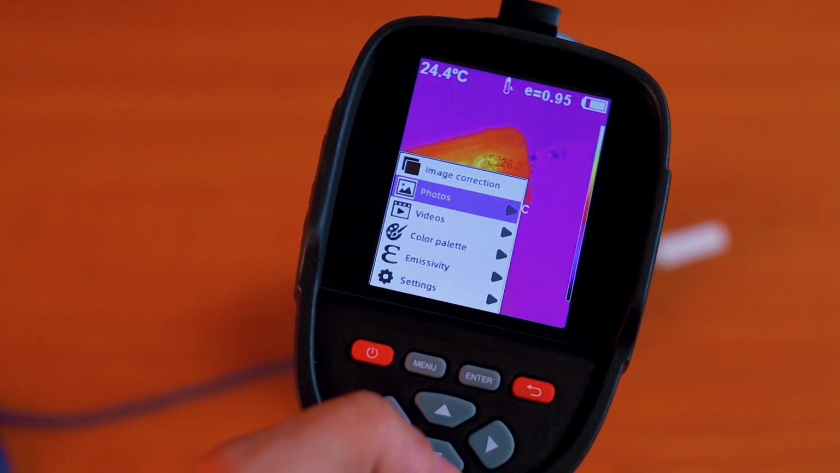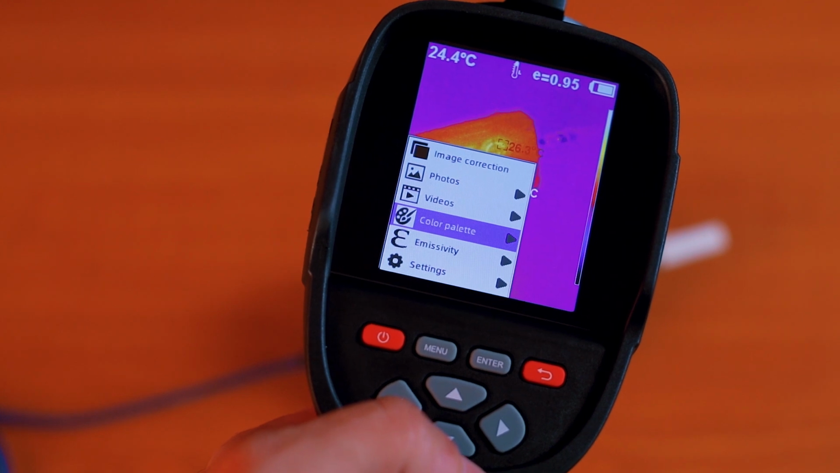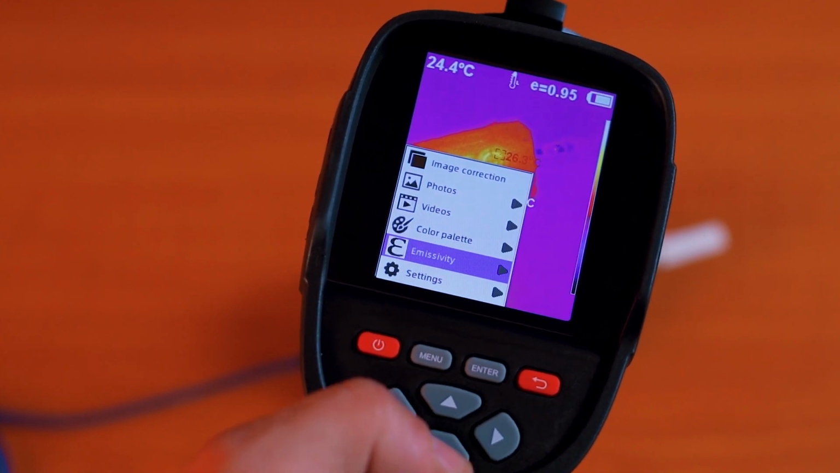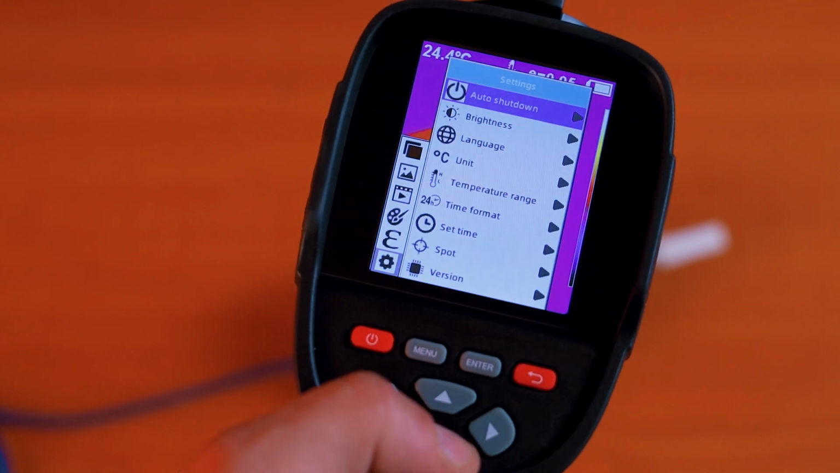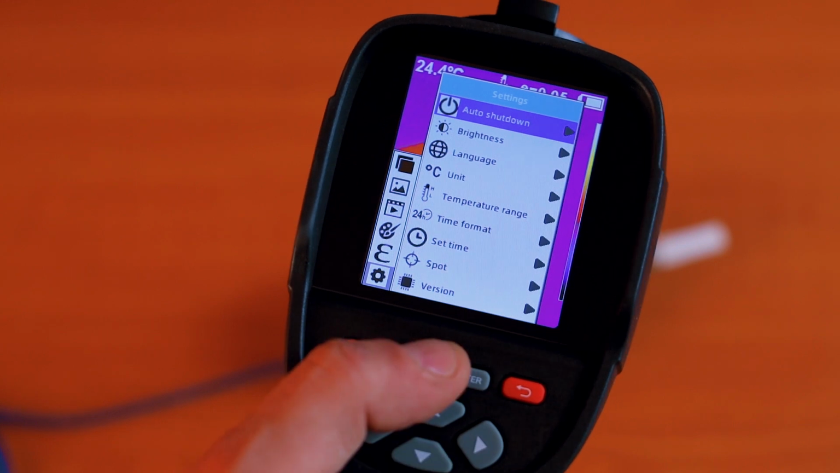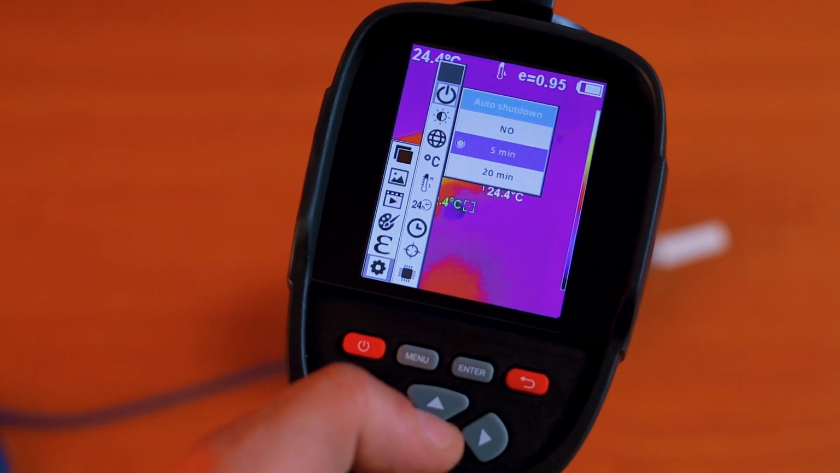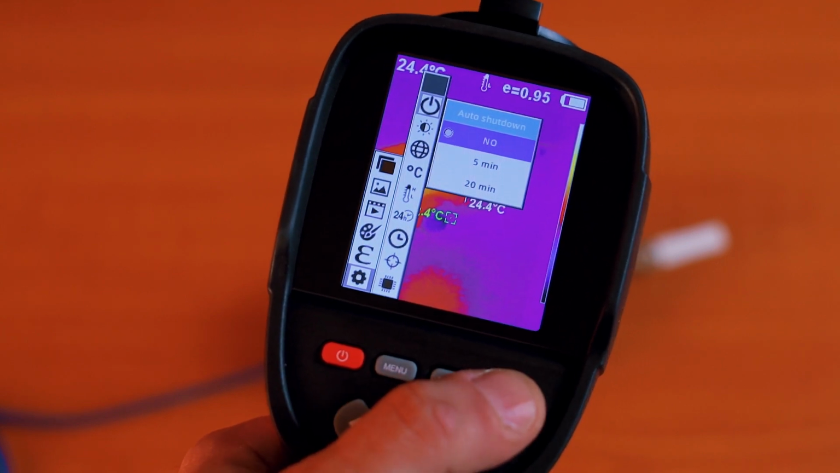And here I can browse to the photos that I took, the videos. Here you have a setting for the color palette and some other settings over here, and more settings. And if you click enter here, there's another menu opening up. You have auto shutdown, which by the way, I have to change this one to no, because the camera will turn off and I don't want that.